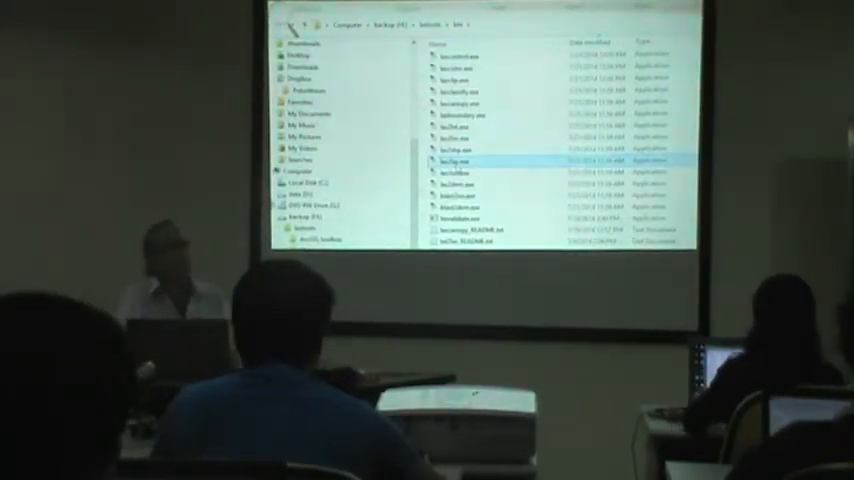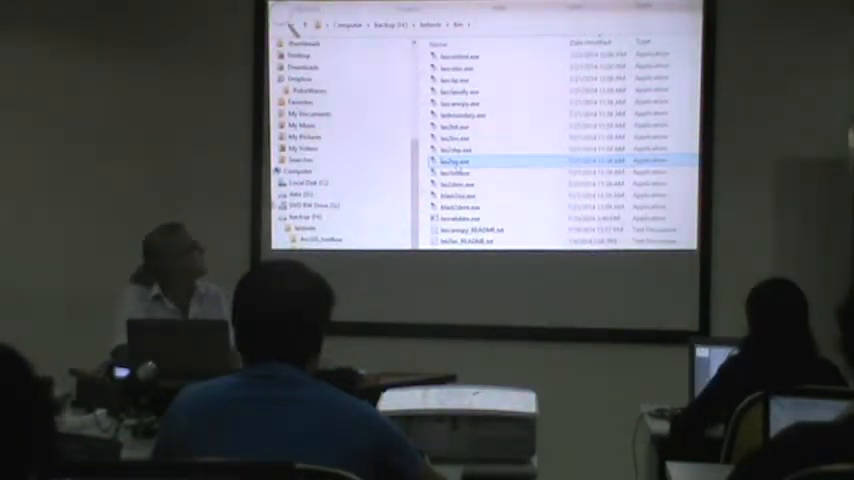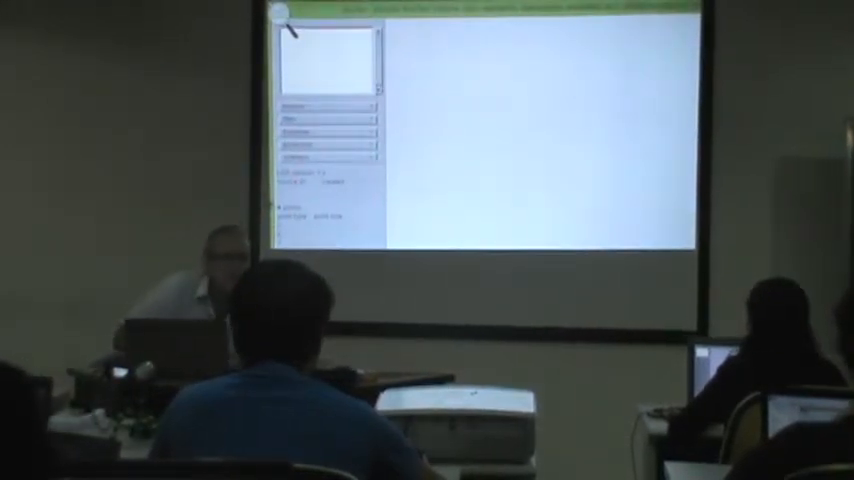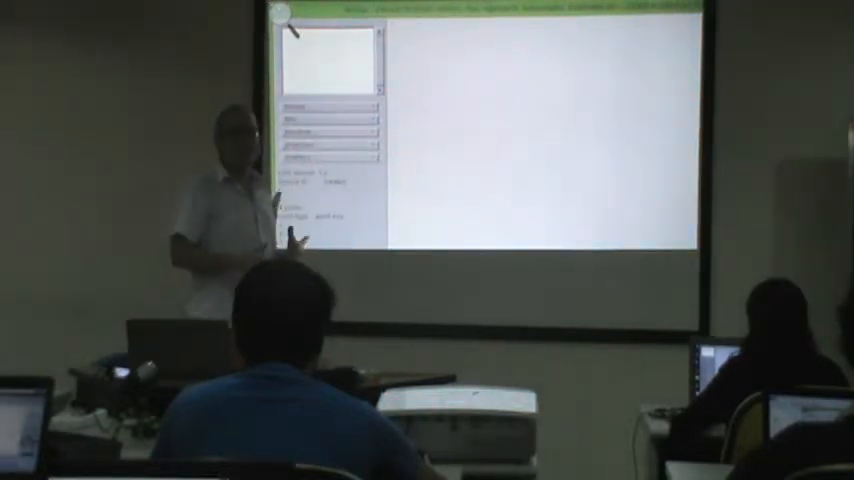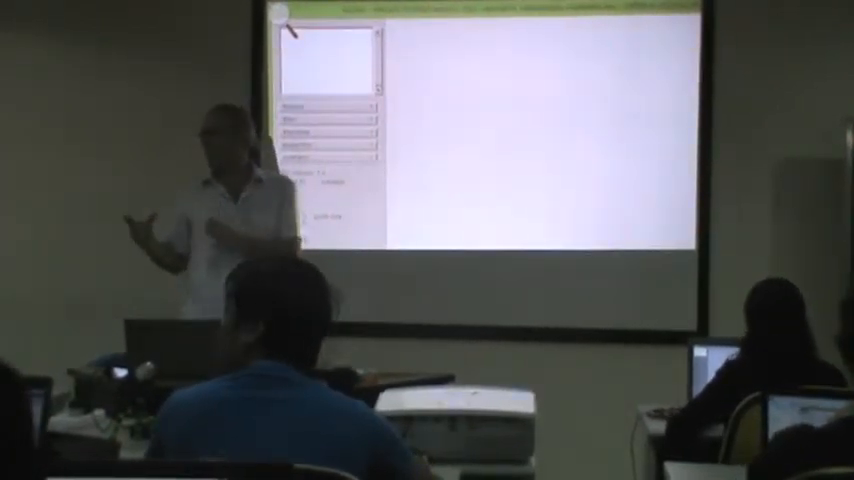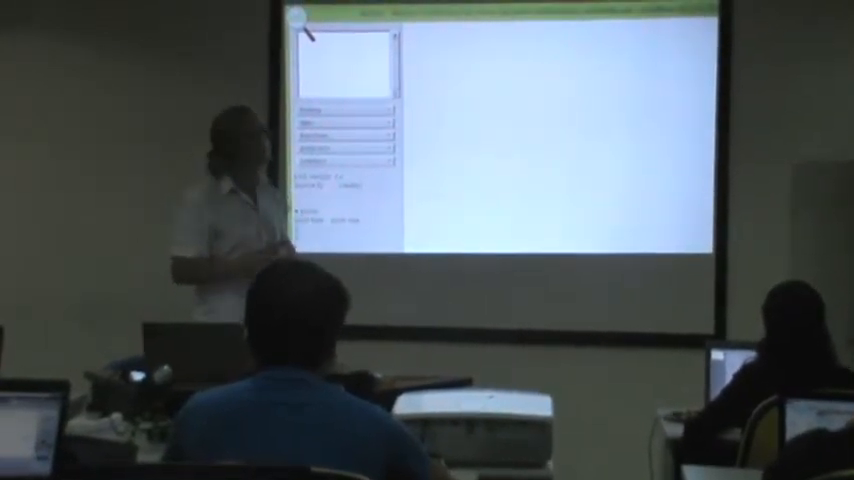It's called LAStools. And if you double click it, you get again the beautiful window that you're already accustomed to. So LAStools is a tool that takes one LAS file as input, or LAZ, and produces another LAS file or LAZ file as output.